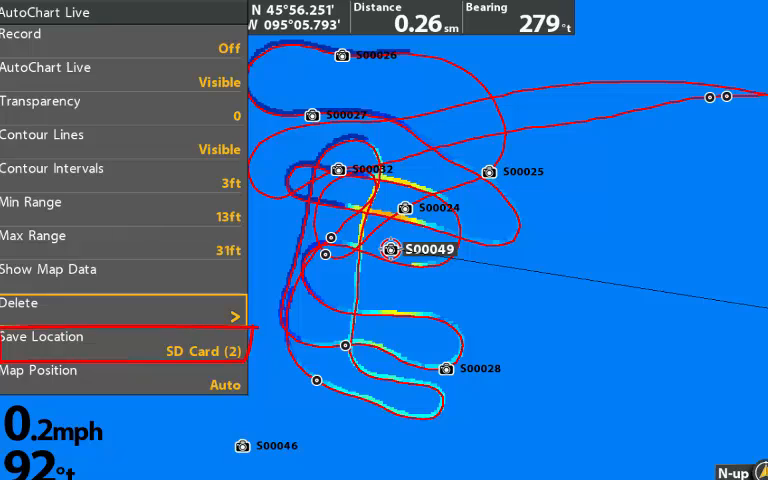Save location is best to select the card slot you have the SD card in. Map position has 2 choices, auto and fixed. The main difference is that you can't see the map at the cursor when you select fixed. This is important if you want to look at an area you mapped in a different location. You can use the cursor to go over to it. This only occurs when you have it on auto.